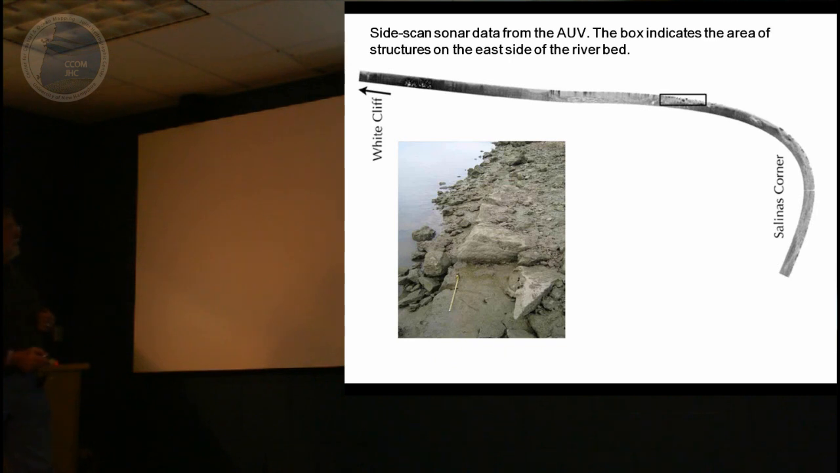This is a situation, again, the white cliff you've heard me call out. This Salinas corner is the place where those salt pans were. And this is a long scan, but right in here is where we've seen some significant structures.